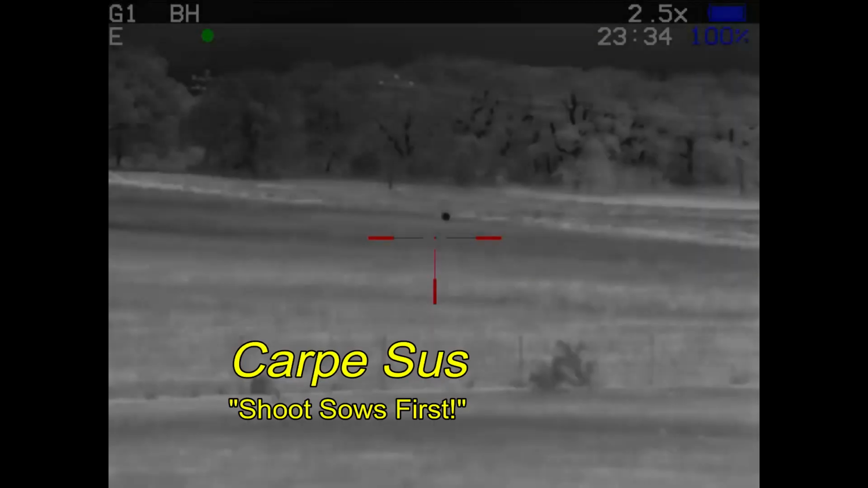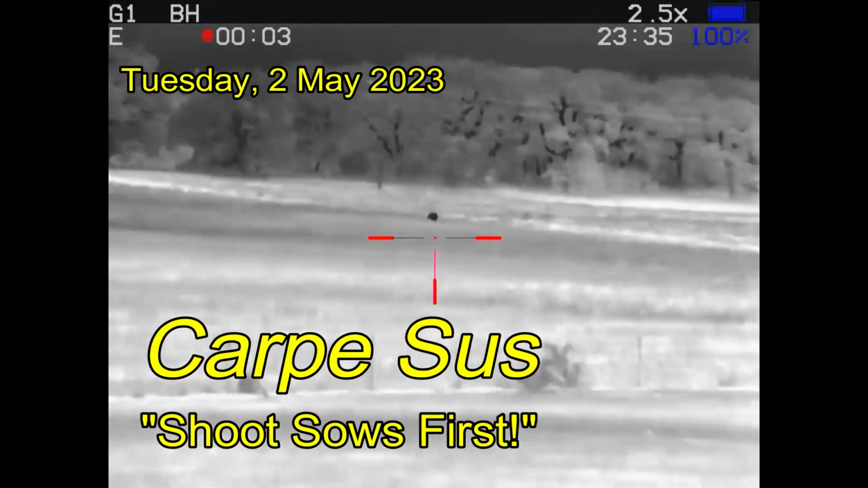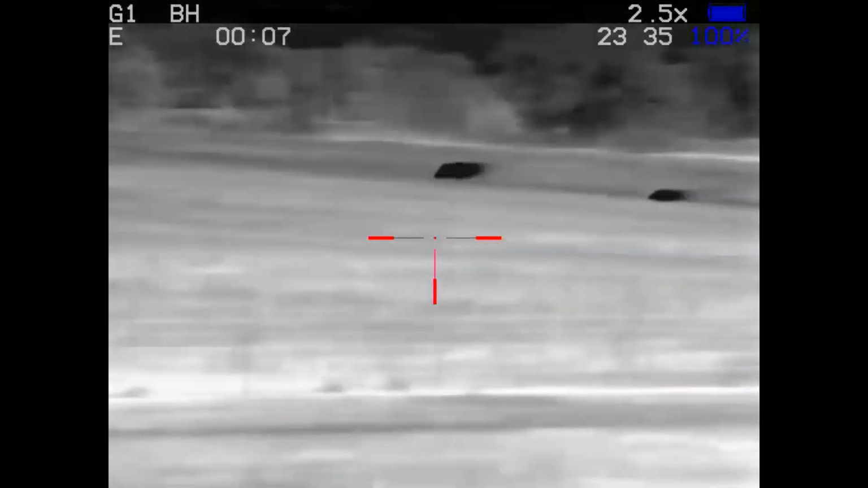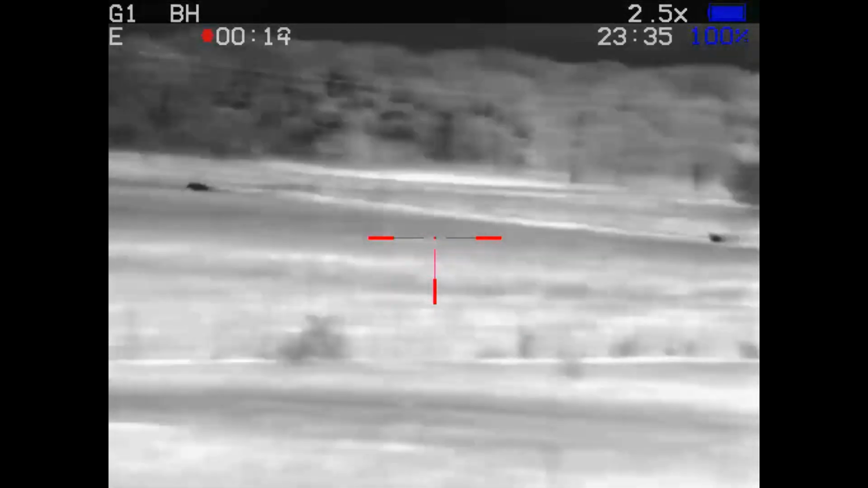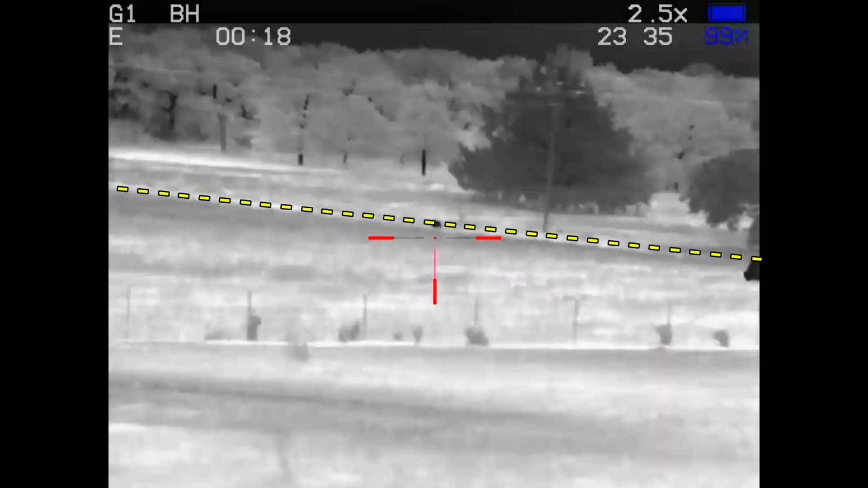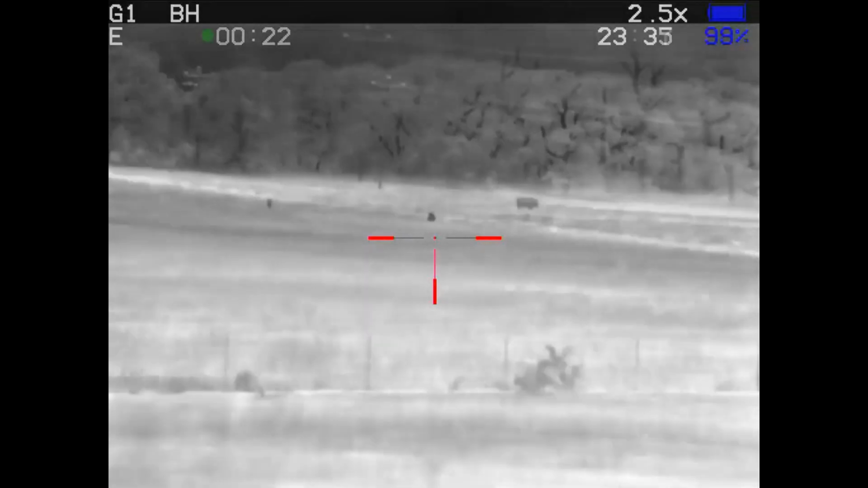After several days without seeing anything, Carpe Sus was on a property where we hadn't seen hogs in quite a while. Got a hog out there in the distance, got some cattle. There's the hog, and it is being trailed by a coyote. Both of these are on our side of the fence, but they are on the property line.